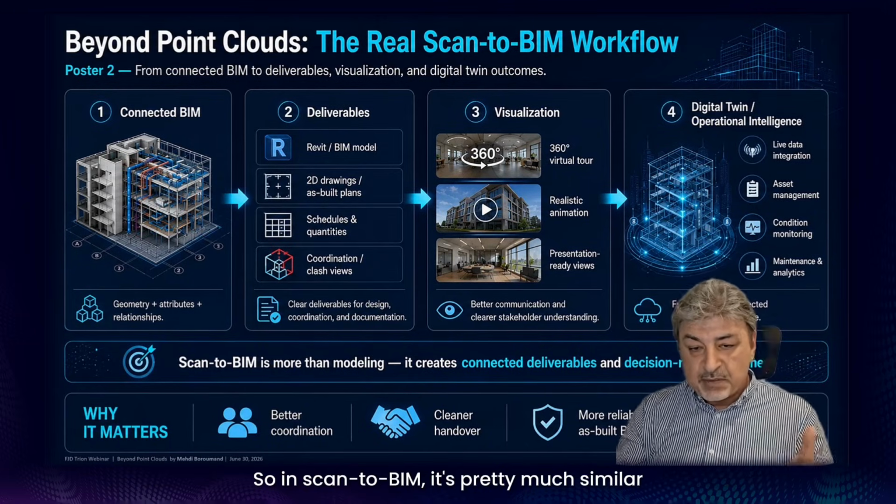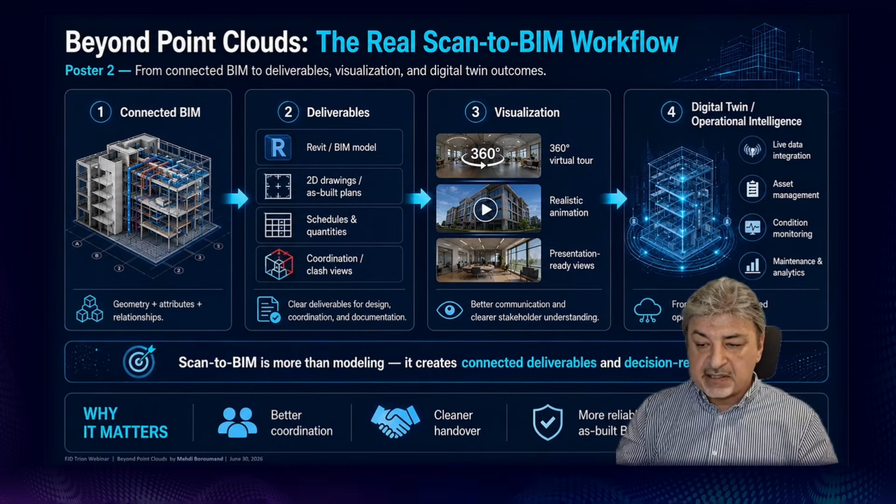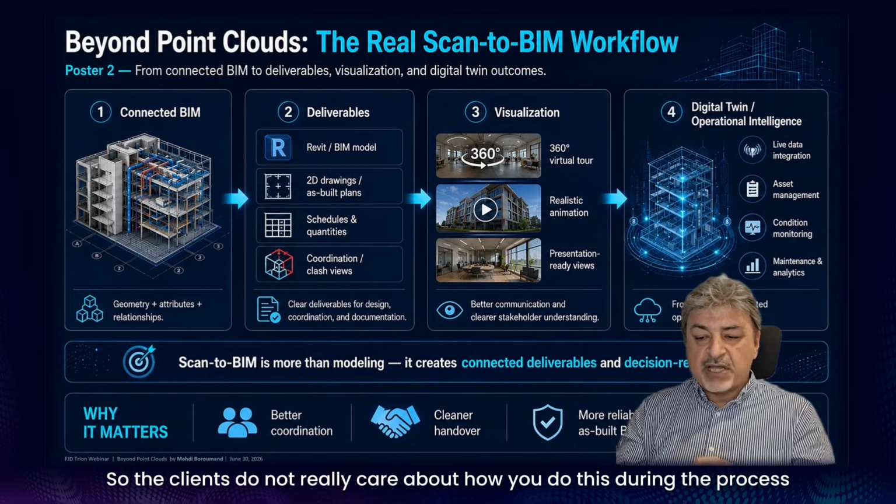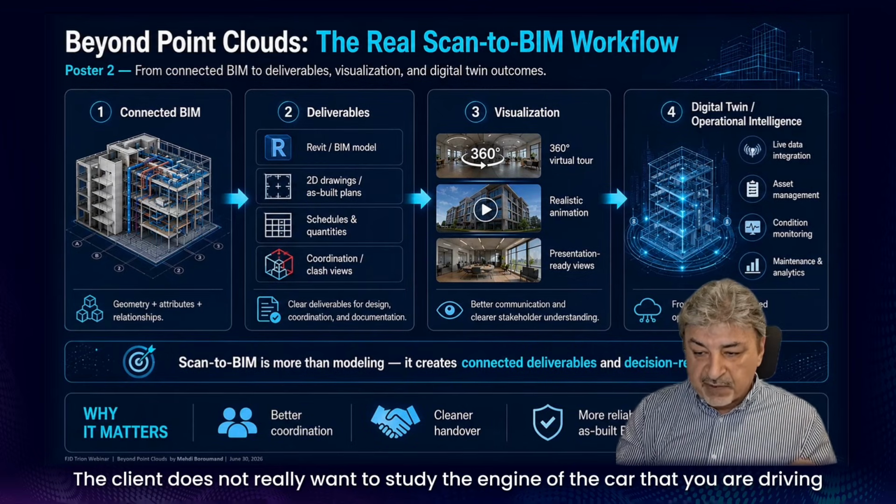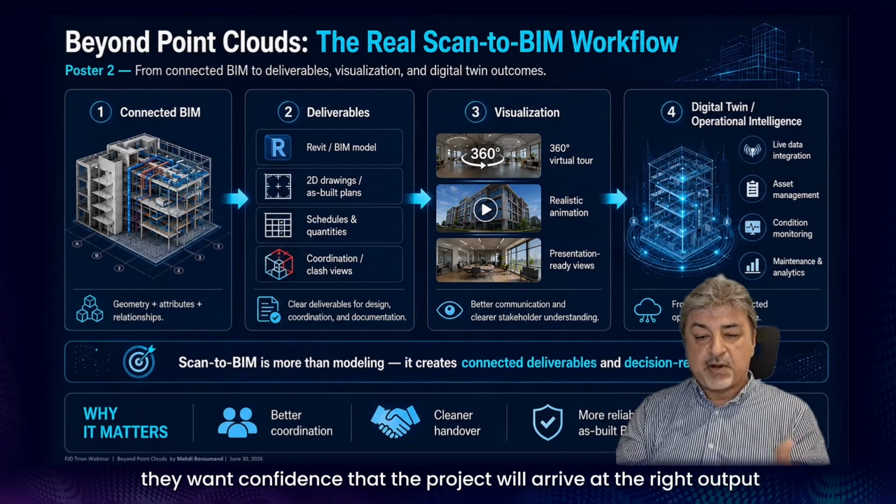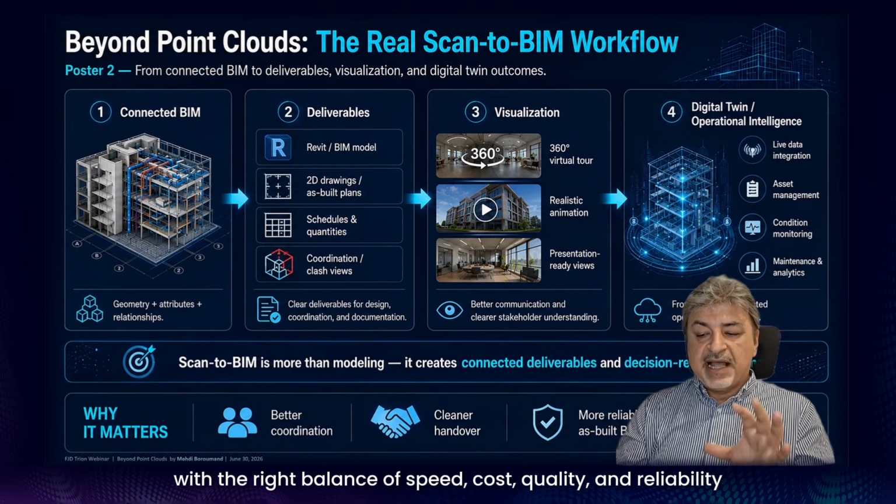In scan-to-BIM, it's pretty much similar. Point A is our site uncertainty, when we start from scratch. Point B is the trusted deliverables. The clients do not really care how you do this during the process. The client does not want to study the engine of the car that you are driving, the algorithm, or every technical step. They want confidence that the project will arrive at the right output with the right balance of speed, cost, quality, and reliability.